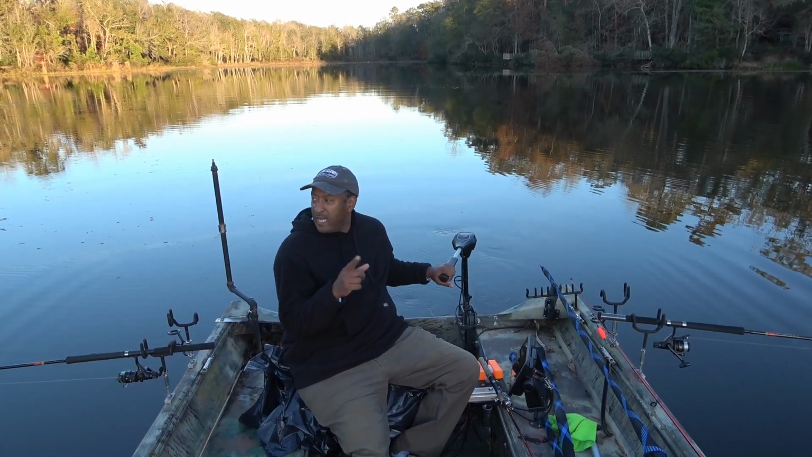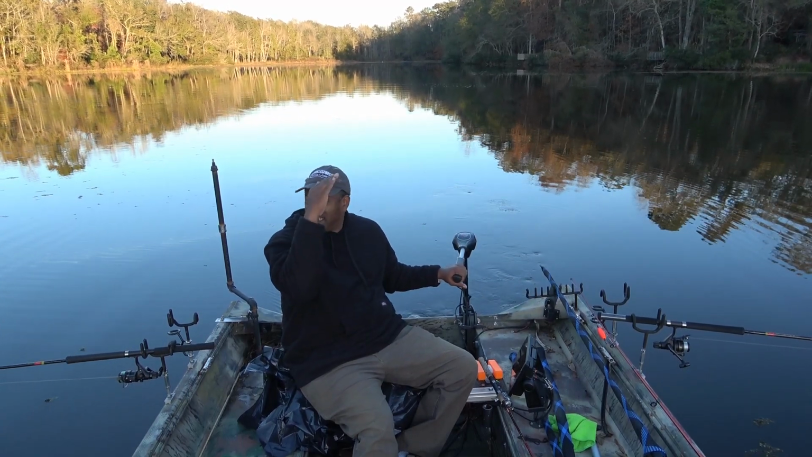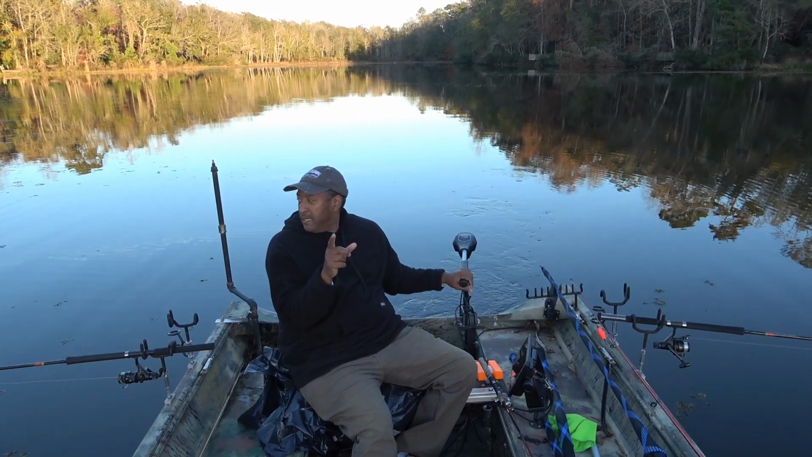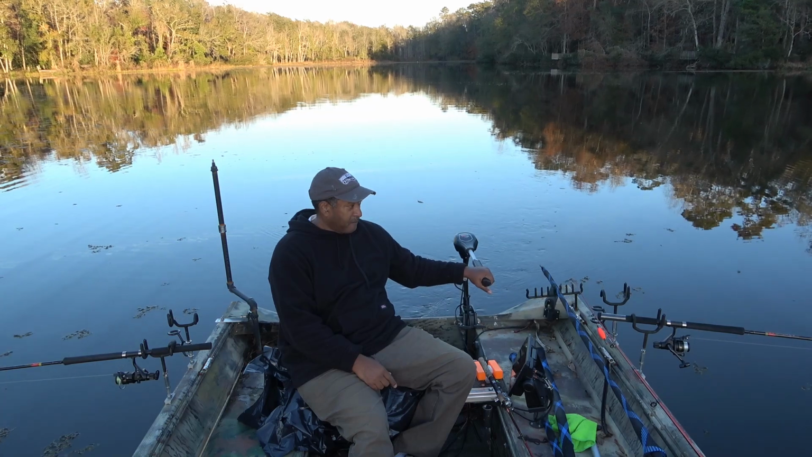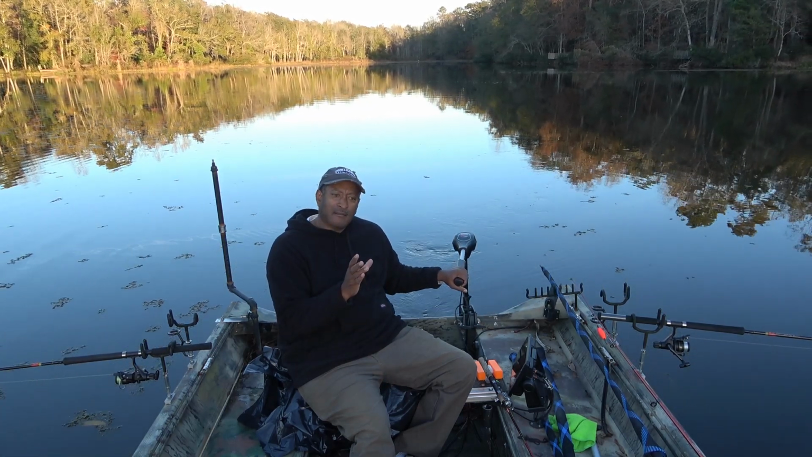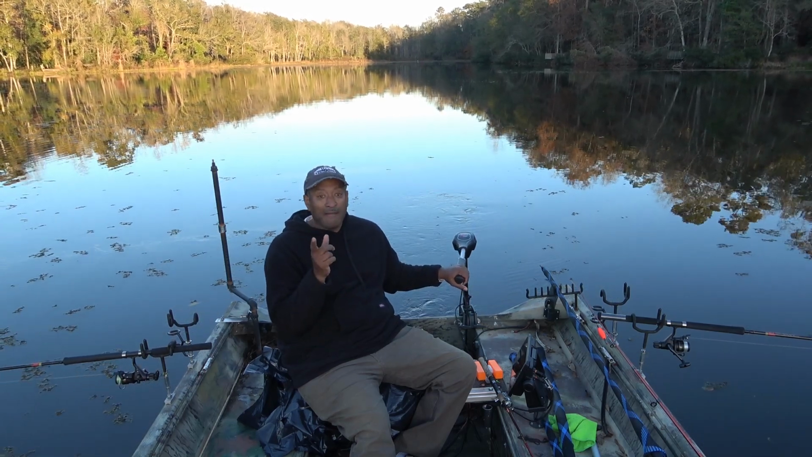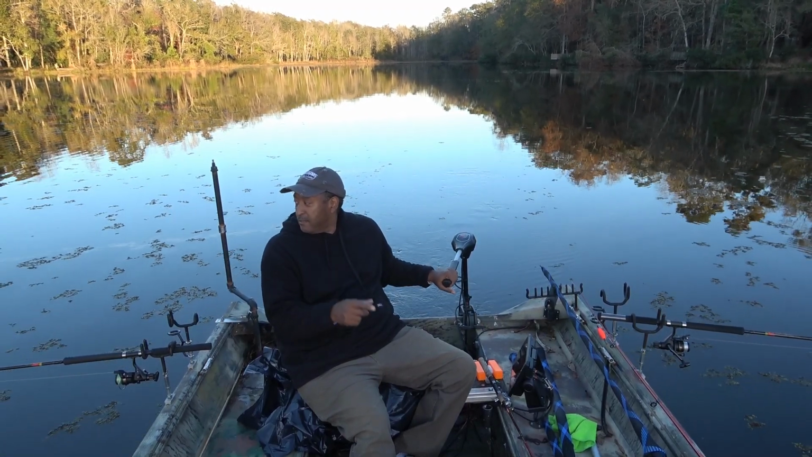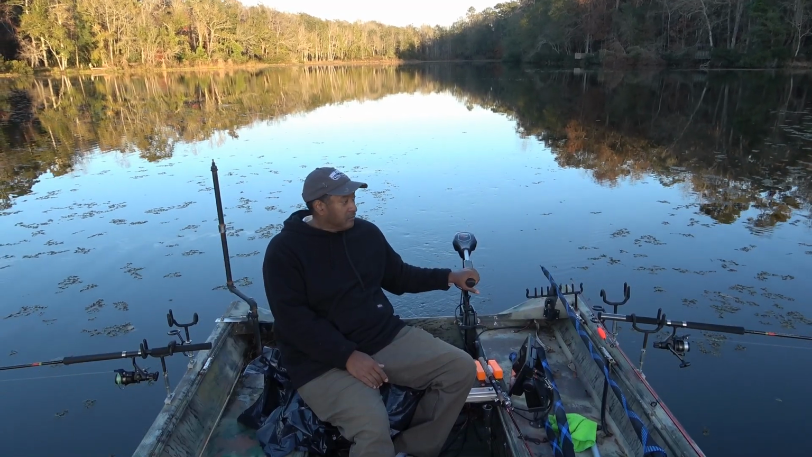It's 5:08, late in the afternoon. The sun has just dropped over behind the trees, and this is the golden hour. For probably about the next 25 to 45 minutes, actually from now until dark, these fish will be roaming around out here biting in these shallows.